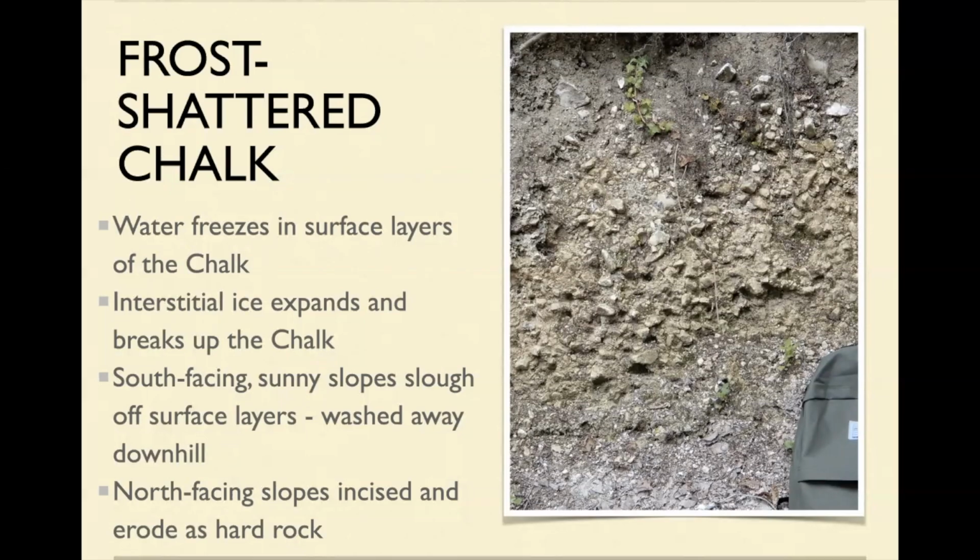Now, this is recent. This is freeze-thaw action recently. And you can see this is the top of the chalk, but it's just a mush of bits and pieces of chalk, and it's marl, really. Well, it's not even marl, it's just chalk mud.